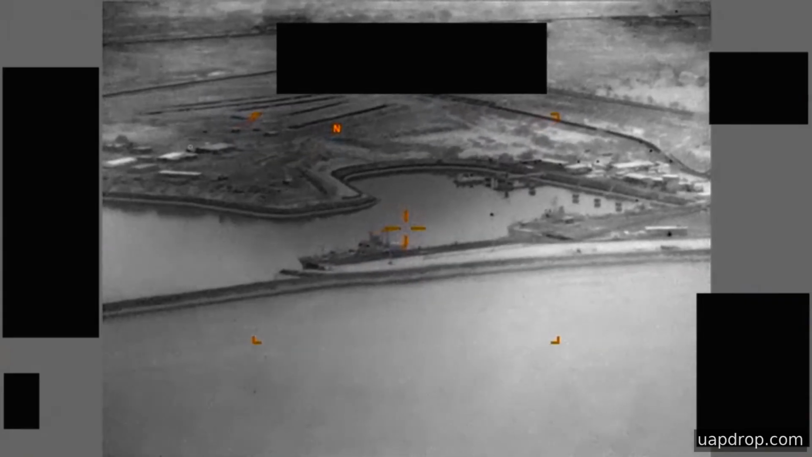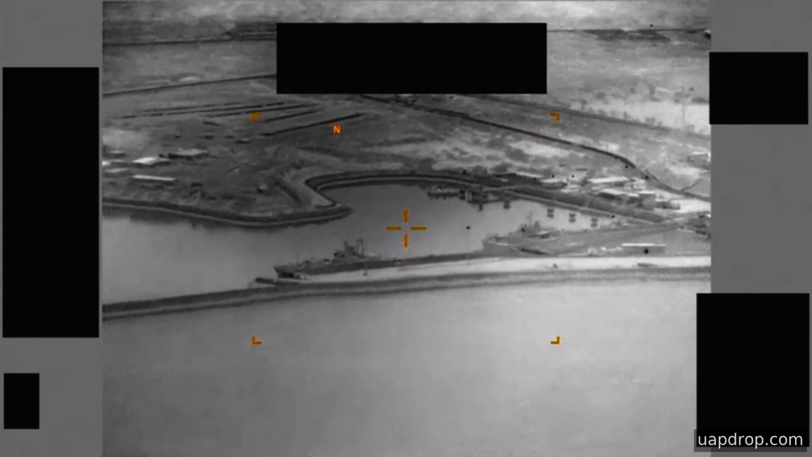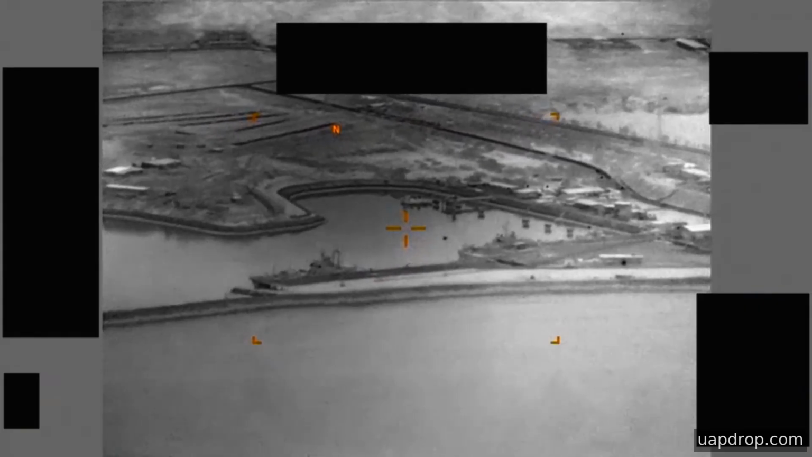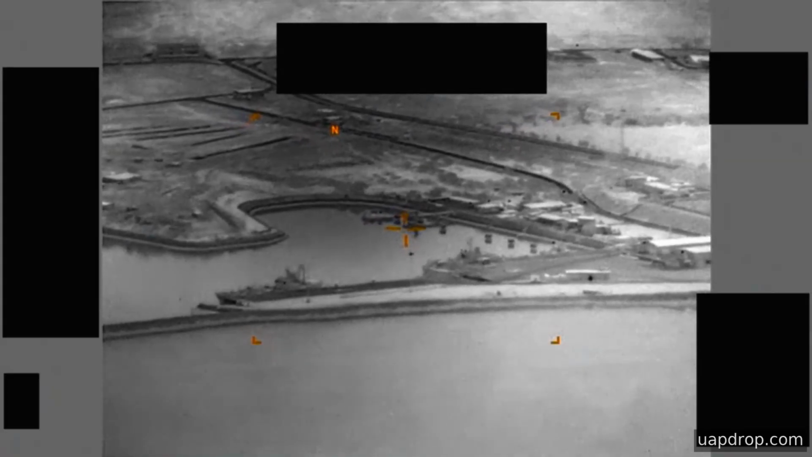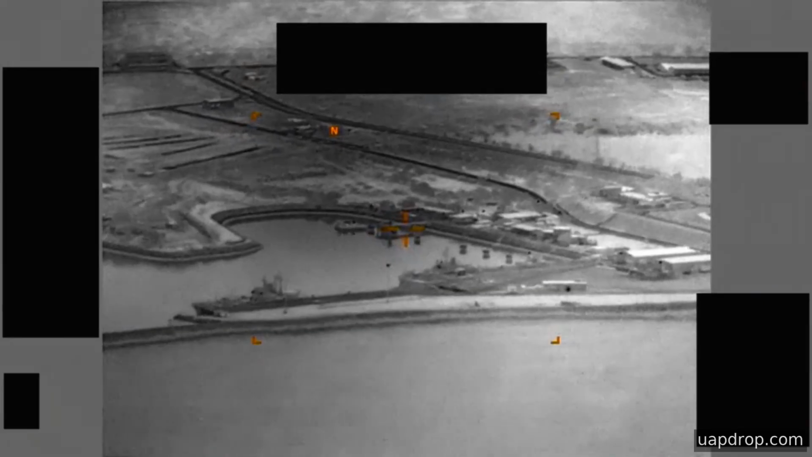For long stretches, there is no visible object in the frame, and activity comes in short bursts rather than a continuous sighting. The material entered public view after a group of members of the United States House of Representatives sought access to a set of potentially UAP-related records. ARRO identified this file among materials that were stored on a classified network and noted that many of the recovered items lack a substantiated chain of custody.